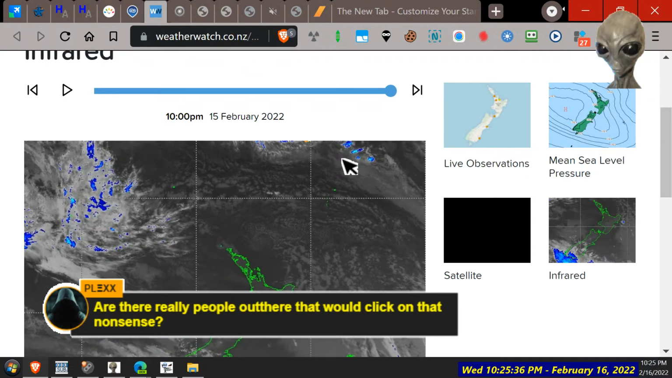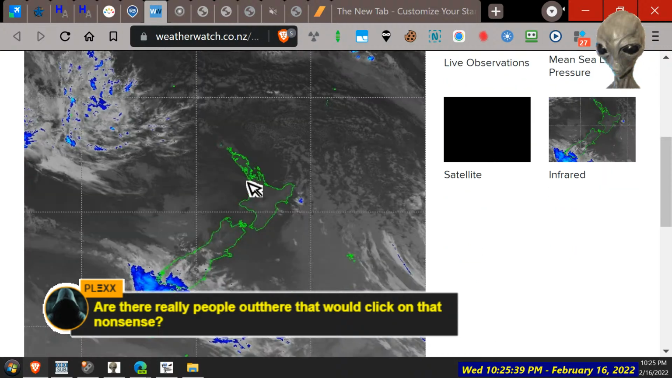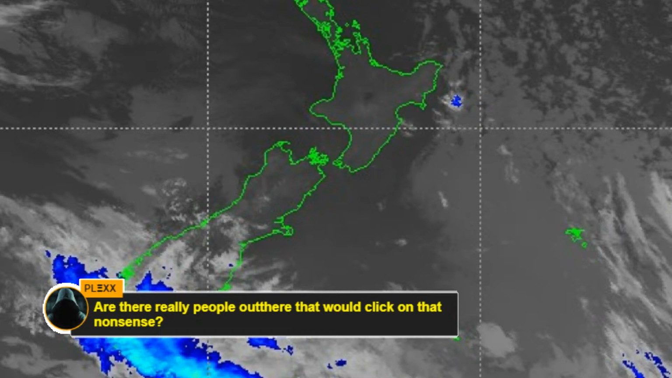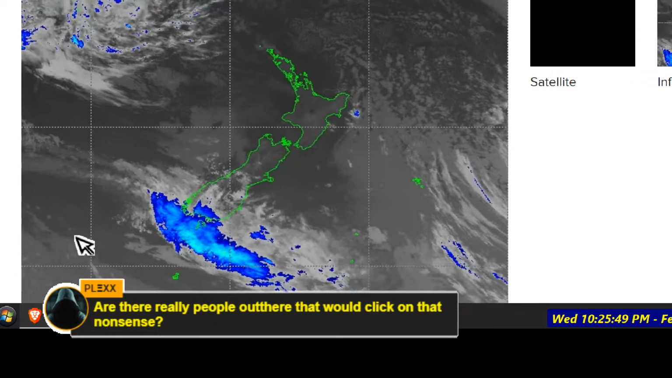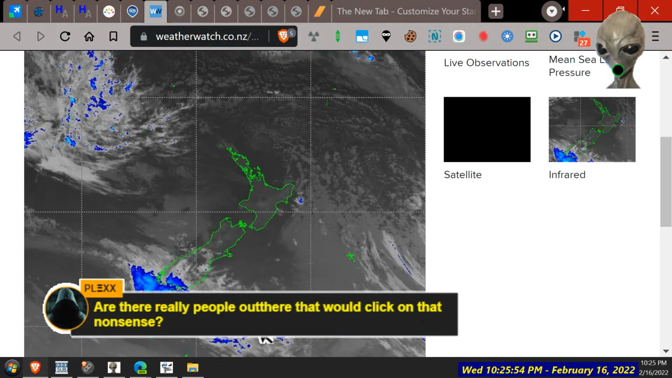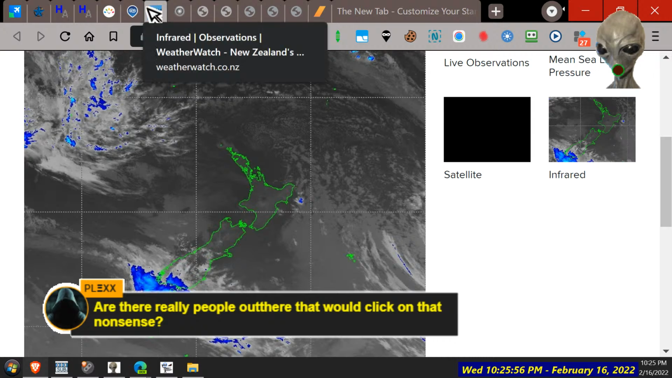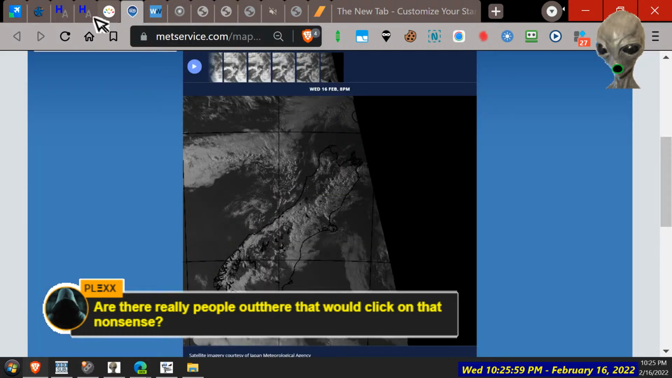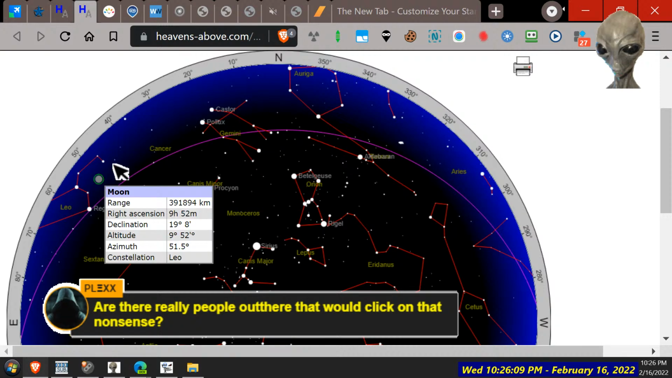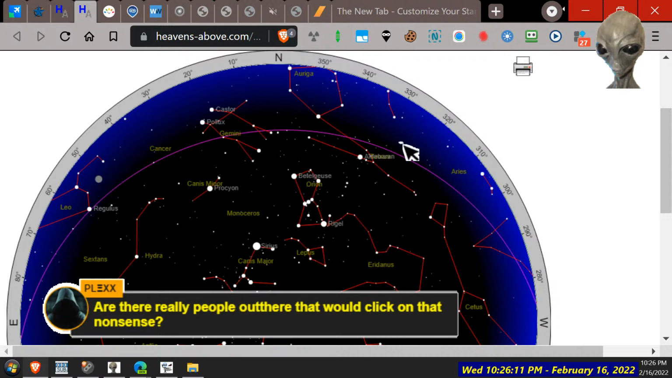And 10 PM update. Doesn't look like there's much cloud there, but it's enough to cause us some problems. I think that must have moved forward in half an hour. That's this one here. And I think we got this mass coming up here, so hopefully it's not a rain cloud. Else that's the end of the show tonight. So the moon still not coming over this way much.